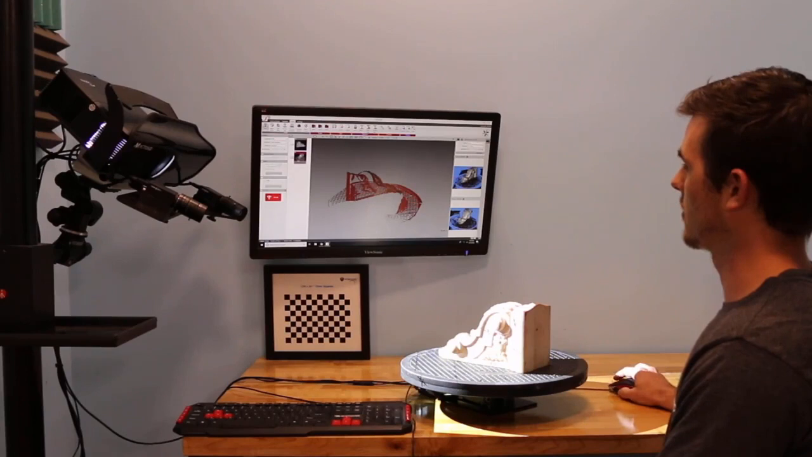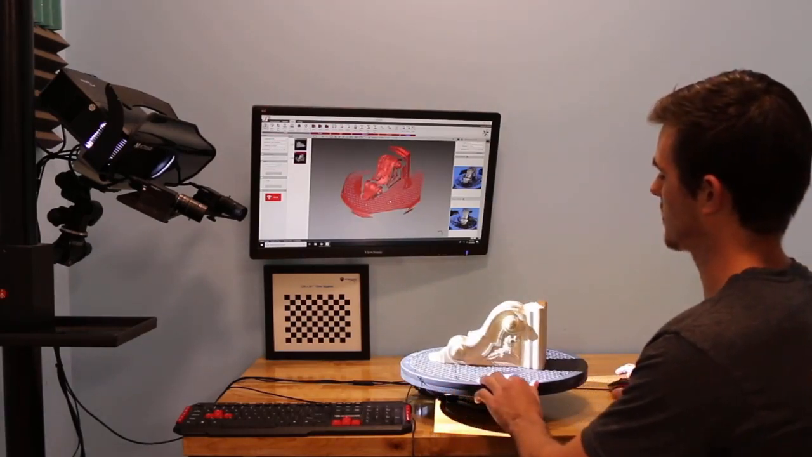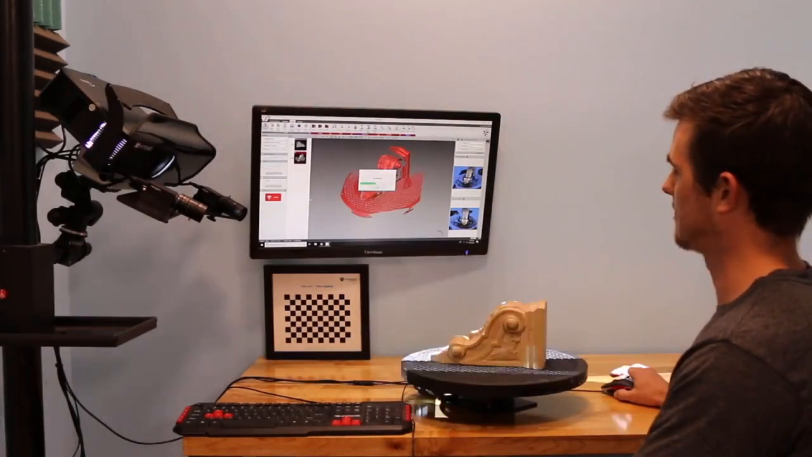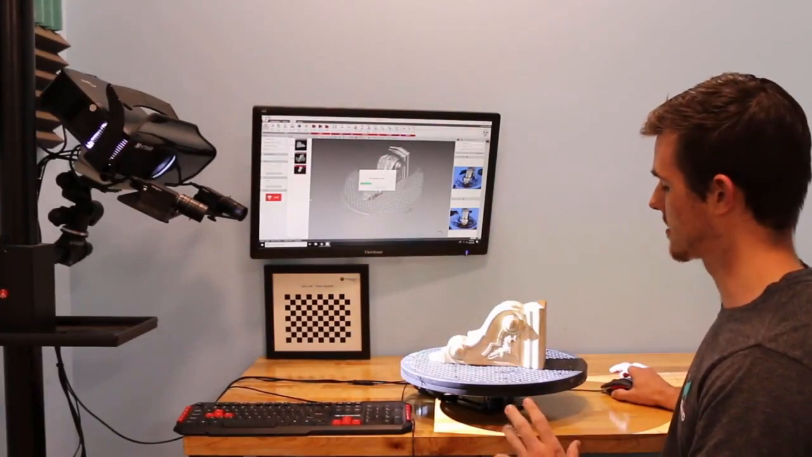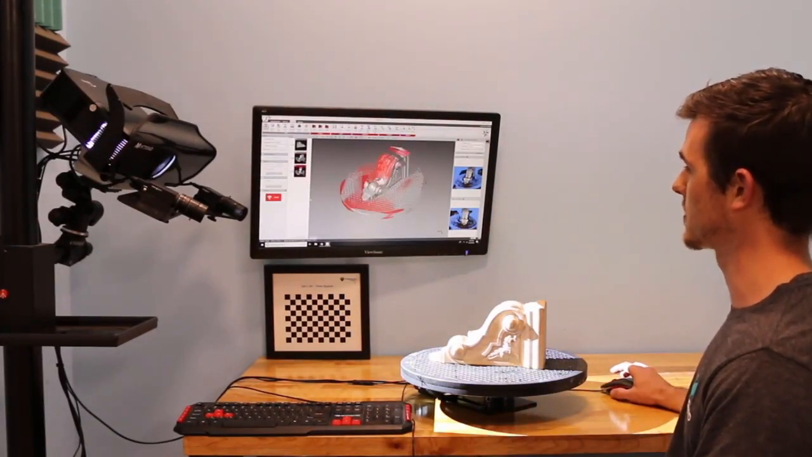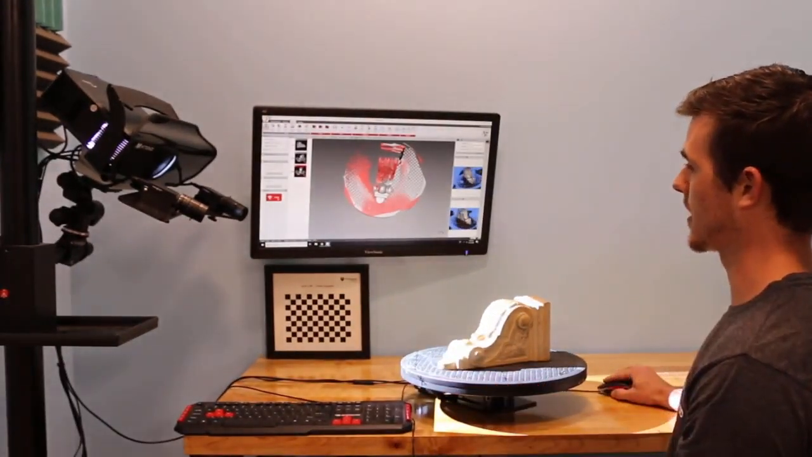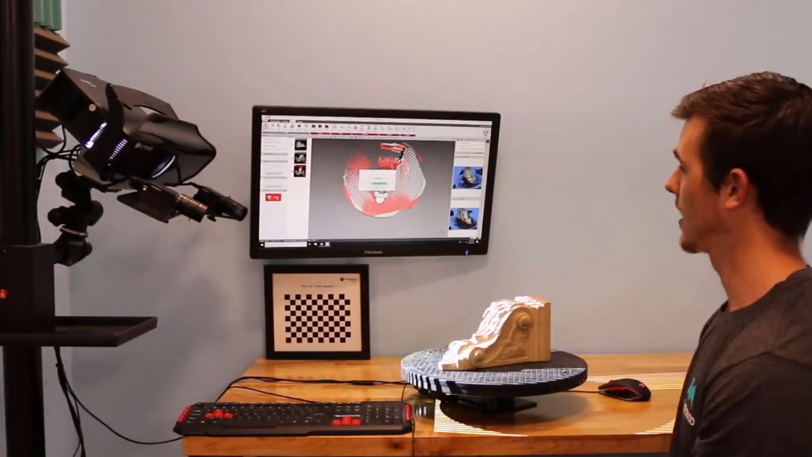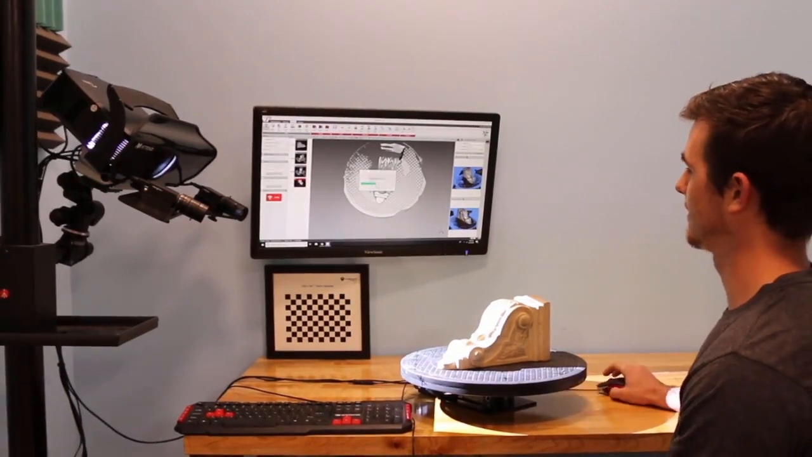We have our first position, and I will rotate, scan again, and again I'm not using any automated feature. This is a manual rotary table that I'm simply just moving, and you see that we are aligning automatically. Each time I hit scan, a point cloud is generated, and then our part is aligned based on the geometry.